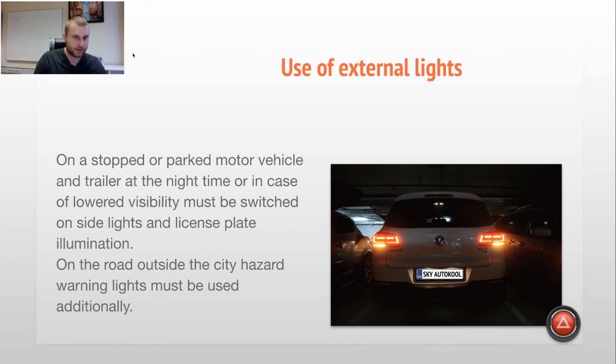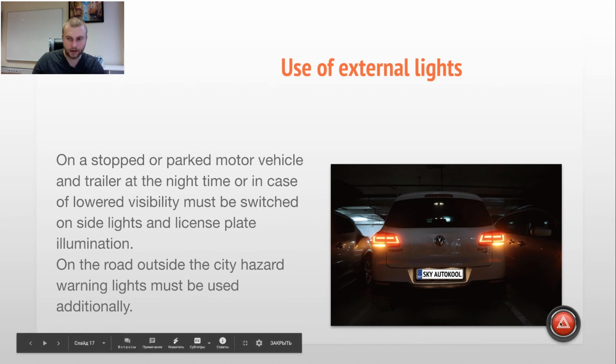So if you stop or park in the built-up area, for example, you use license plate illumination and side lights. But if you stop or park outside of the built-up area, then you have to use additionally hazard lights or warning lights also. Emergency lights, we also can say. This triangle button here, yeah. Usually in the car it looks like this.